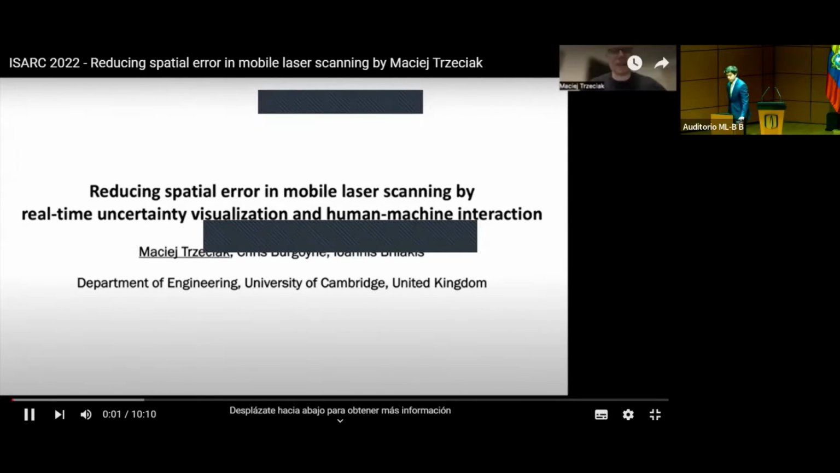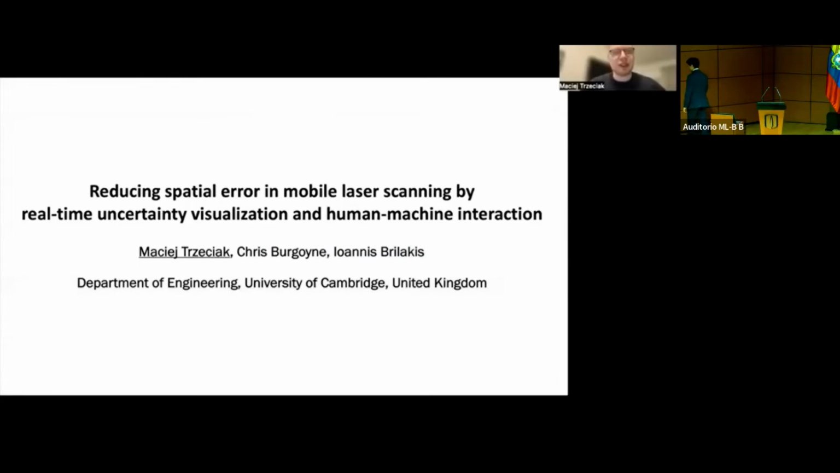Hi, my name is Maciej Trzeciak. I am a PhD student at the Department of Engineering at the University of Cambridge, and along with Professor Chris Burgoyne and Professor Ioannis Brilakis, I would like to present a paper entitled Reducing Spatial Error in Mobile Laser Scanning by Real-Time Uncertainty Visualization and Human-Machine Interaction.